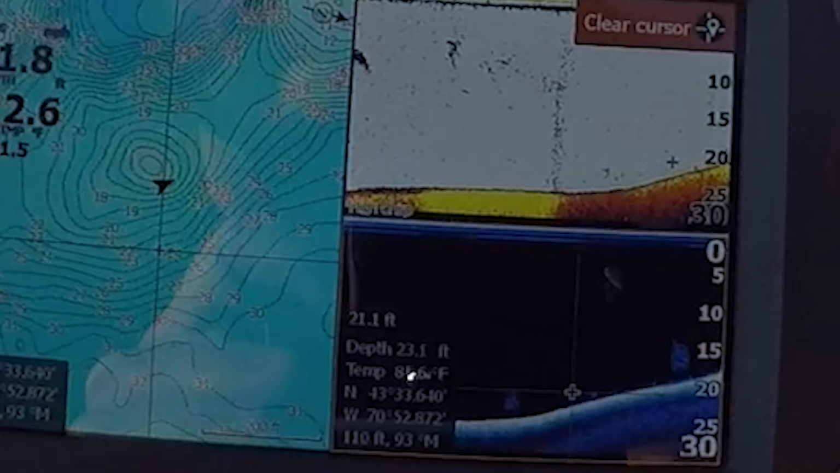One's a little bit farther off than the other. It's probably just the button I hit that screwed it up. But if you look down at the downscan where the cursor is, right to the right, you can just barely make out a little circle. And then you can see what looks like baitfish or plants. I'm not really sure. It's so vague, it's really hard to pick that up.